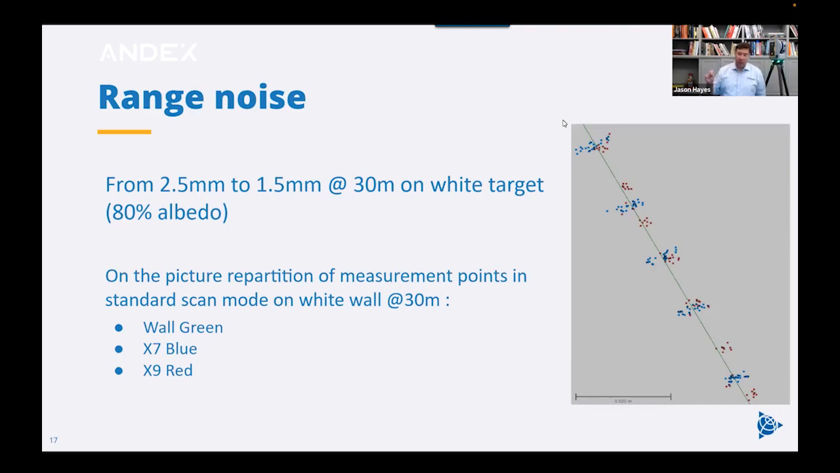Now, when we talk about the range noise, I gave that example of a flat wall. You can see exactly that here. We've got a flat wall represented by this green line, and you can see the blue points dispersed a little bit either side. Now, we've zoomed very far in, so in real life, it doesn't look like this. This is really only just a couple of millimeters, but you can see the blue points are the X7, and you can see that tighter cluster of the red points almost just right on top of the line. That's the X9, so it's going to give you a little bit more fidelity in that point cloud.